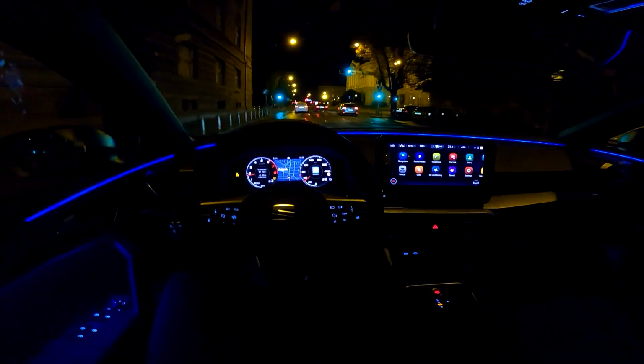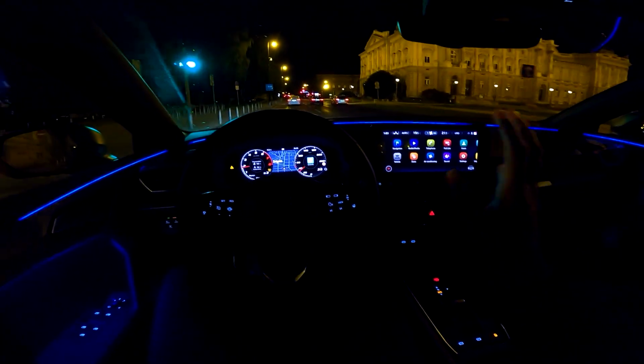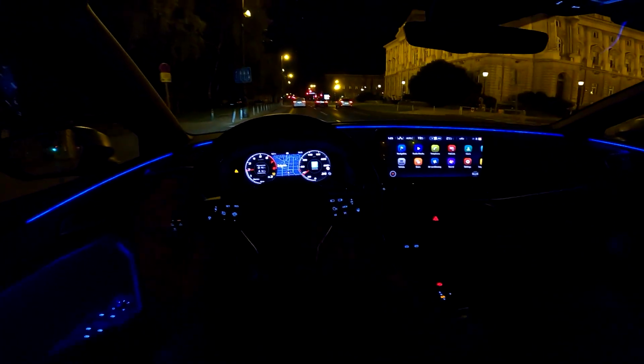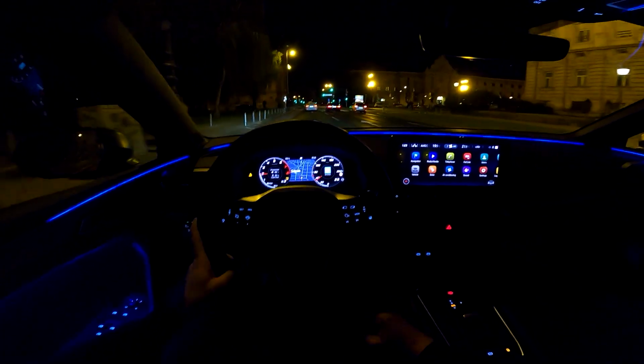Alright guys, so that was pretty much it. Night point of view drive with features that you needed to see. Tell me in the comments how do you like this car.